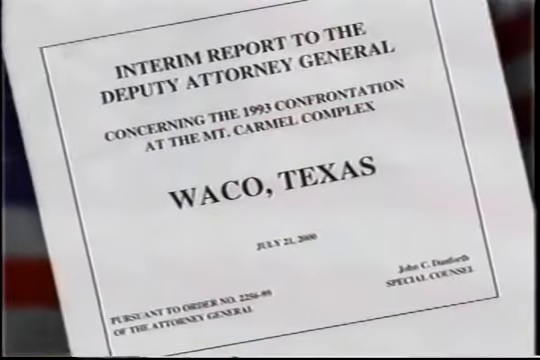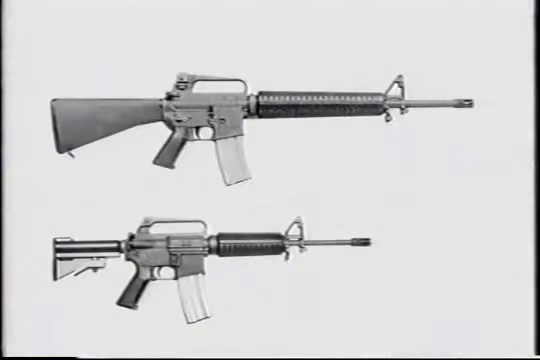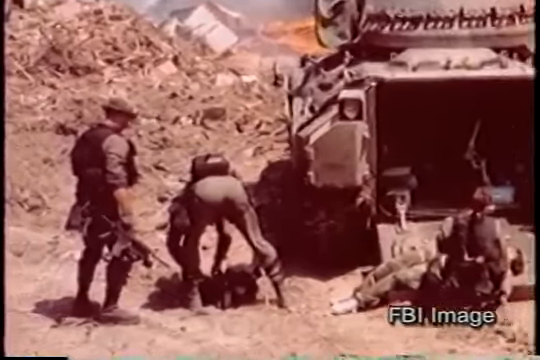Besides ammunition, the weapons used at the Fort Hood test were to have been identical to those used on April 19th. In fact, the weapon used at Fort Hood was a standard M16A2 with an optimum barrel length of 20 inches. The weapons actually used by the FBI on April 19th were short-barreled CAR-16s or M4 carbines with 14.5-inch barrels. In this FBI photo, shot as FBI agents took a Branch Davidian into custody during the fire, we can see a short-barreled weapon. This agent is carrying a 14.5-inch barreled CAR-16 or an M4 carbine.